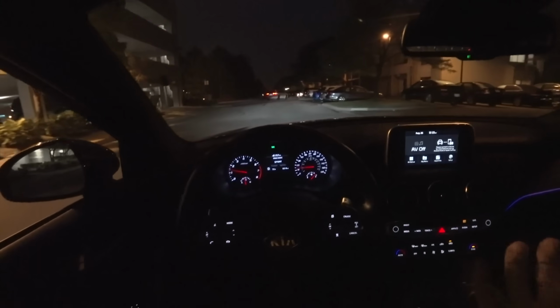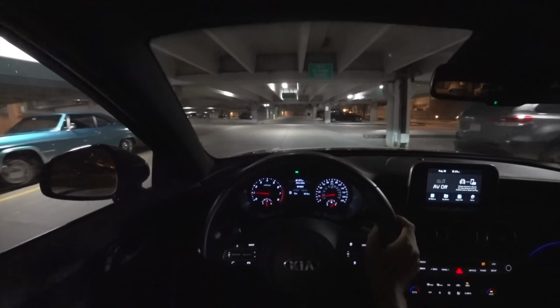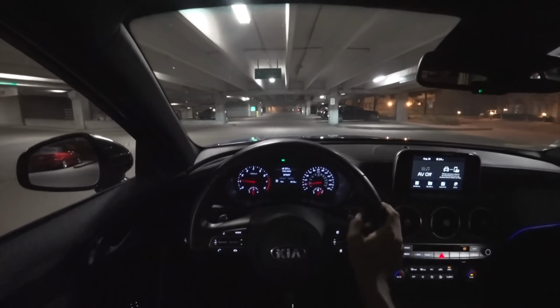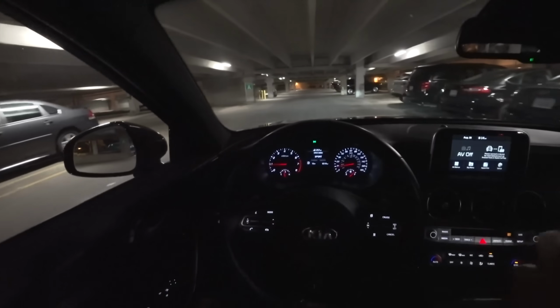Otherwise, this is a really, really fantastic car. I think it offers a really unique bargain in the performance market, and it's an interesting competitor to the new Accord, to the new Camry, to the Avalon. It's not as nice in here, I will say that.